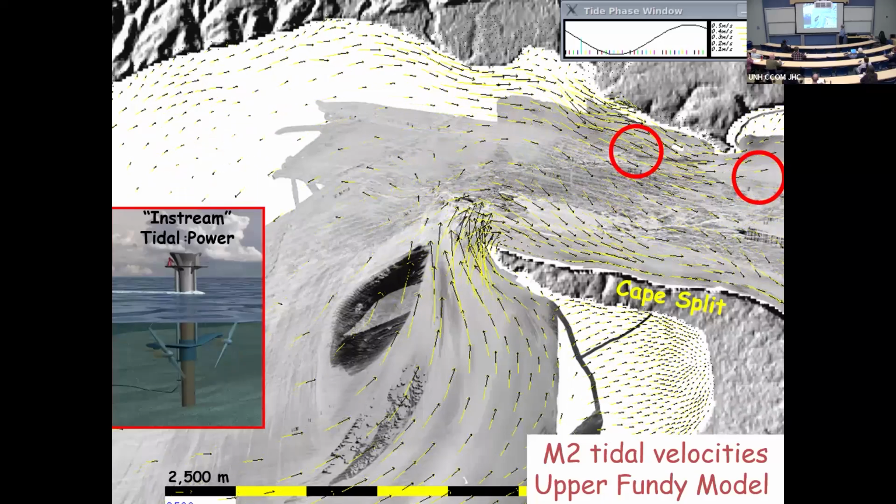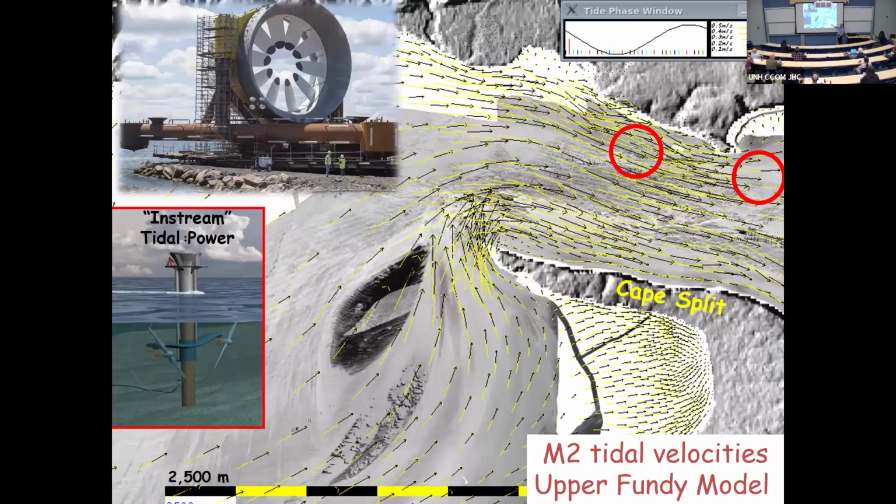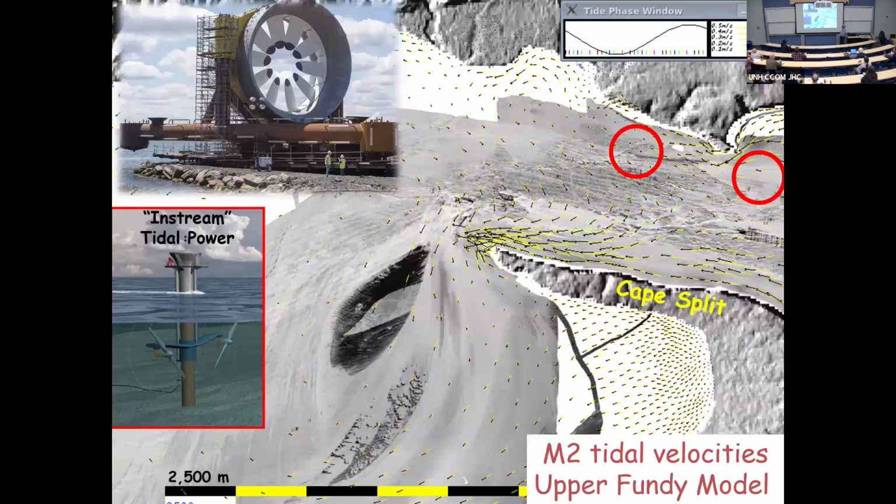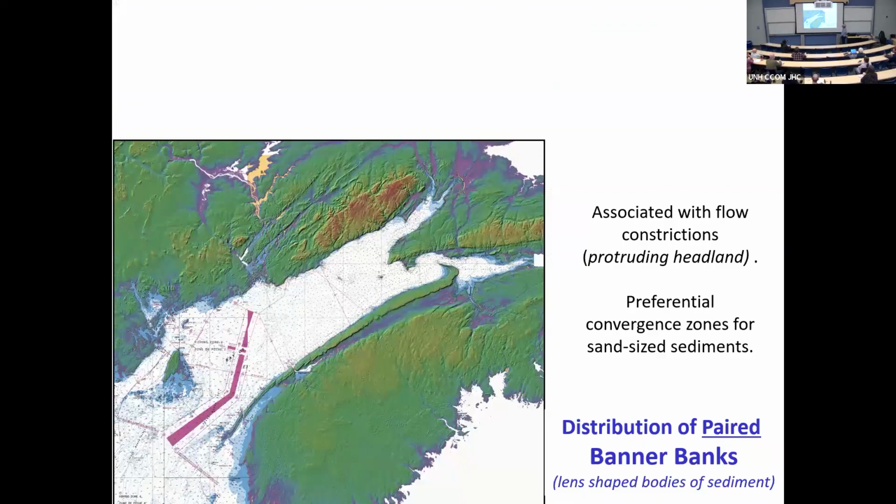So they proposed them. They actually built them. It was very embarrassing because I think they lasted about a month. But now they're going to put in those Scottish systems, which hopefully will work this time. So let's try and understand these headland-associated banner banks. They're beautiful. You'll always see these pairs all over shallow tidal seas.